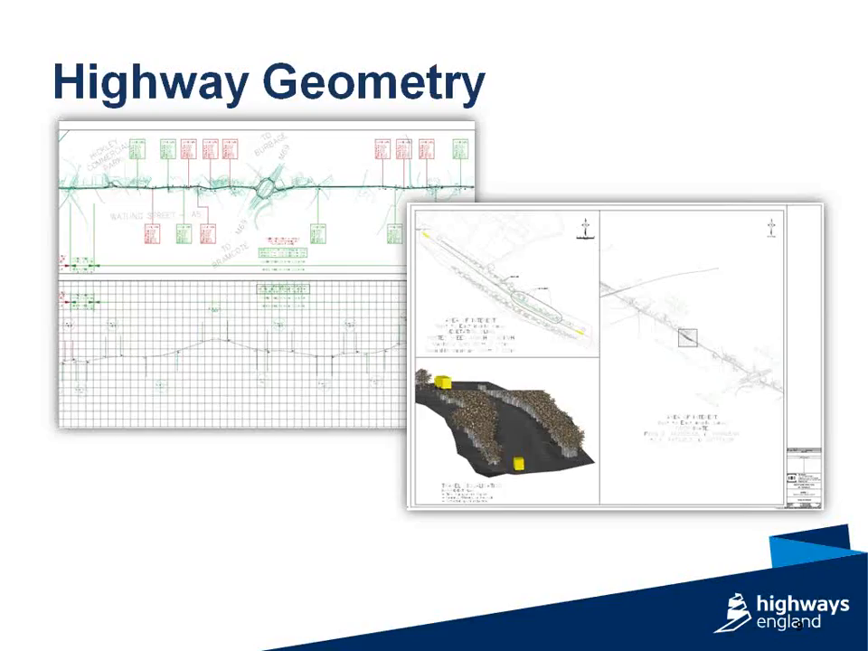Obviously, all of the roads across the world will be built at a point in time, but design standards are never static. They change and they move. So this allows design checks of a road as it stands today against current standards, and it allows the end user to see if that road is still fit for its intended purpose.